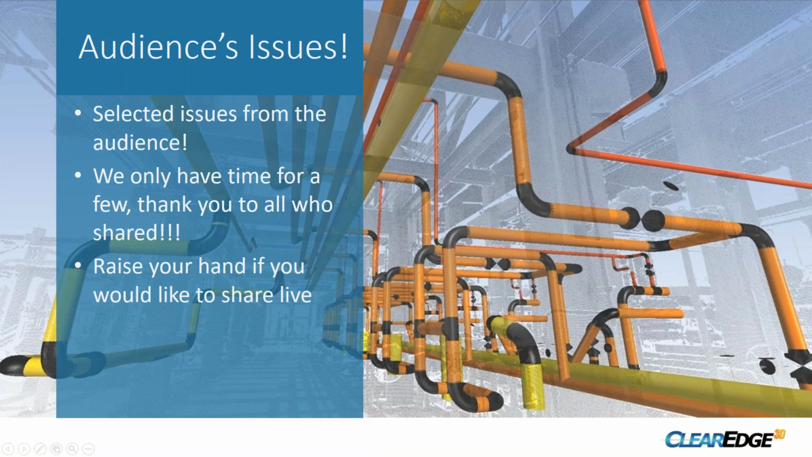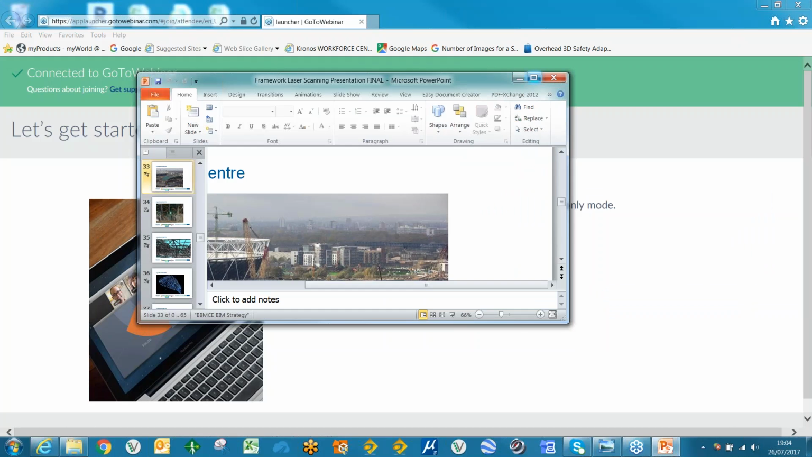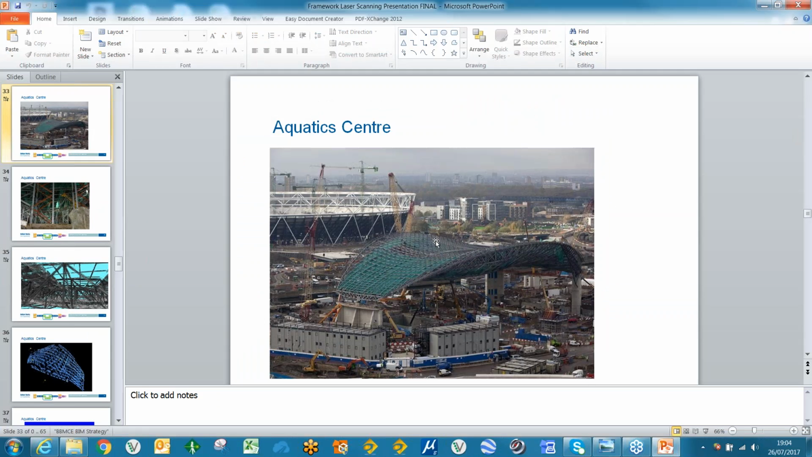basically back in 2010 when the Olympics were being built in London, we needed to measure the steel frame on the Olympics Aquatic Centre roof. Can we see that? Indeed we can. So that's the Olympic Aquatic Centre.